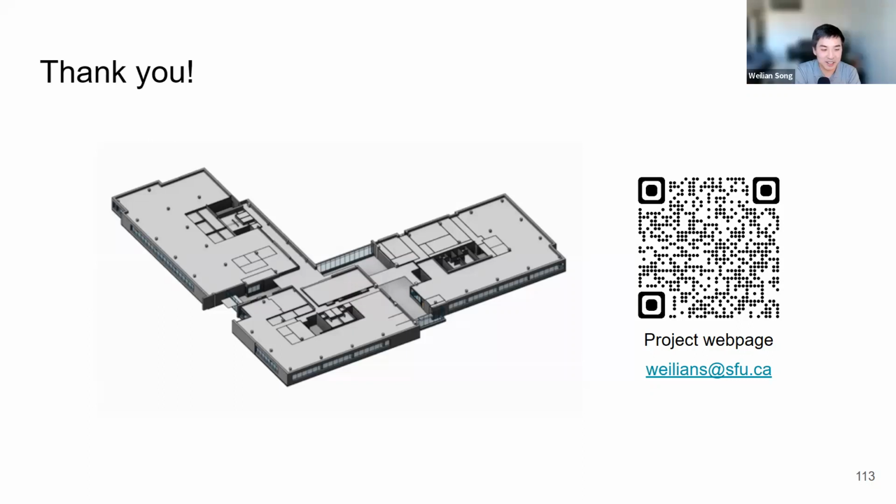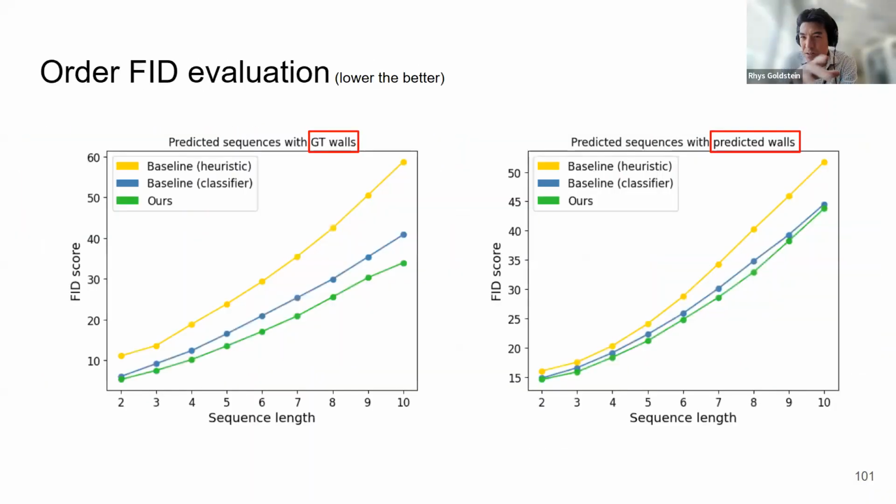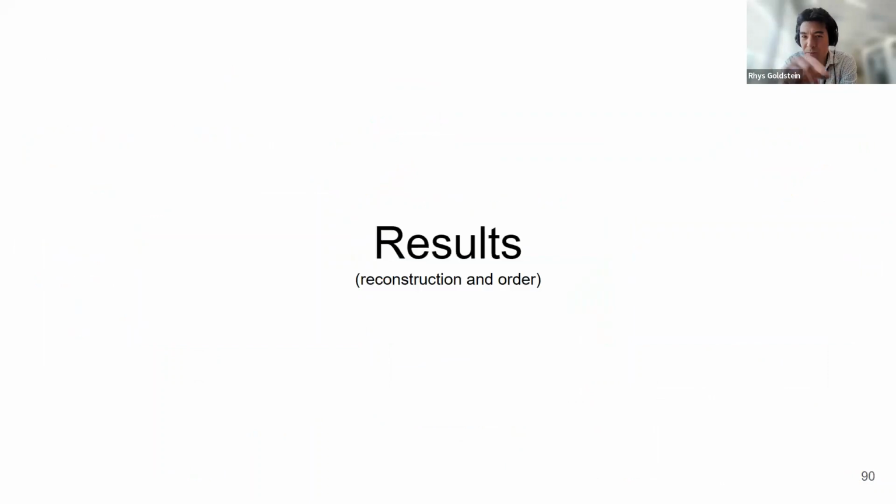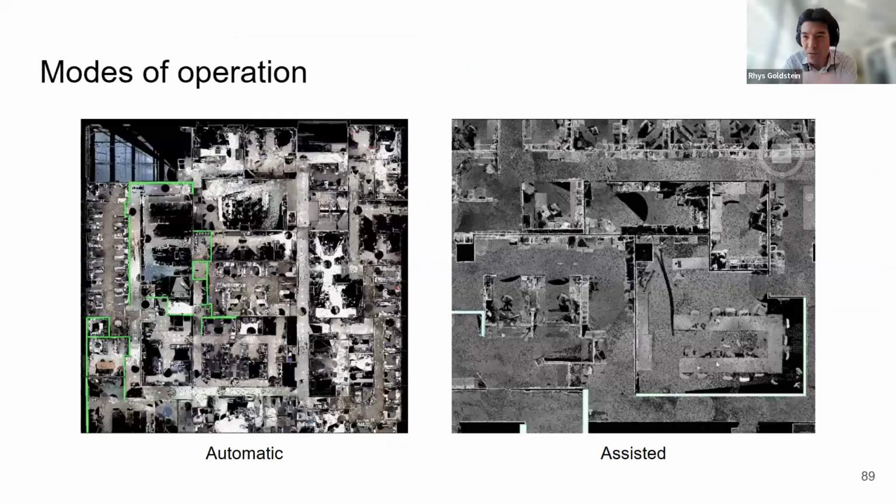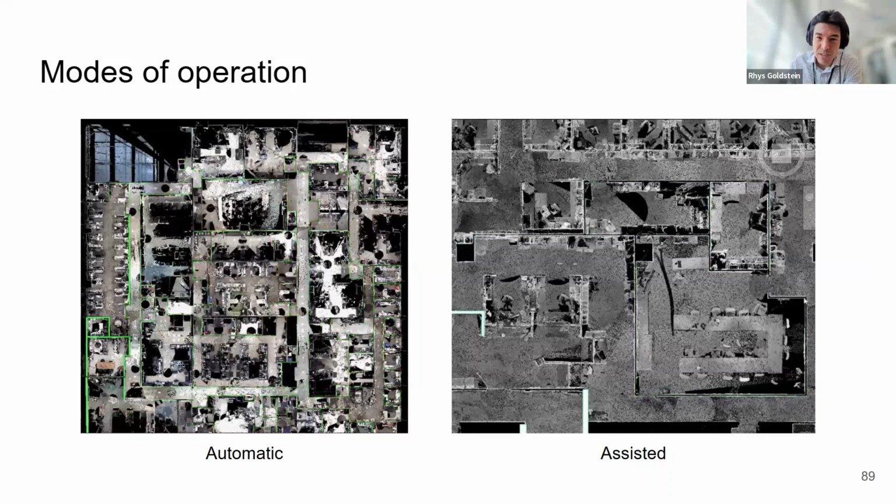I see someone raised their hand. I was wondering, you mentioned that you had two modes of operation, automatic and one with user interaction. I don't think you showed a comparison of performance between them, because your results focused on the order of the wall placements as opposed to the overall results. I'm just wondering if you had any way to compare the quality of the end result between these two cases.